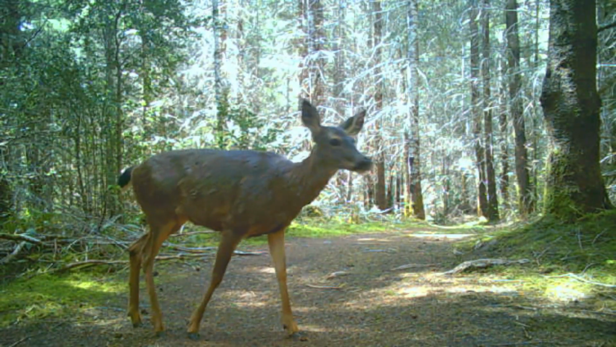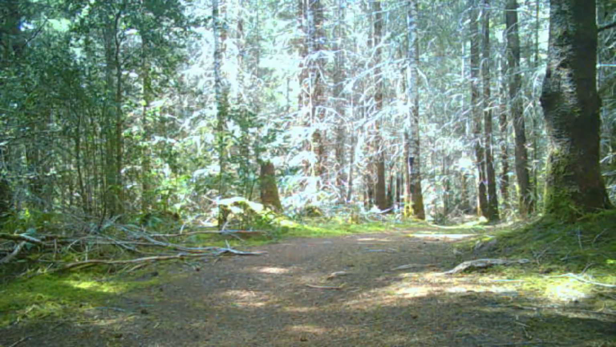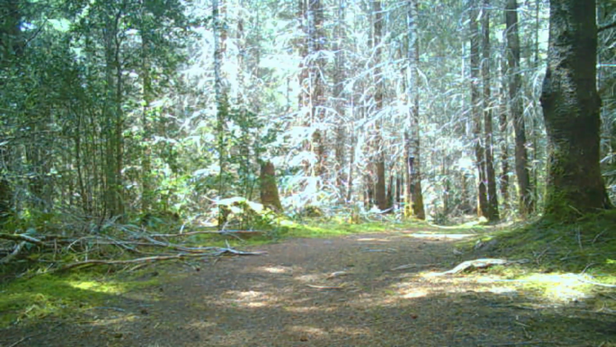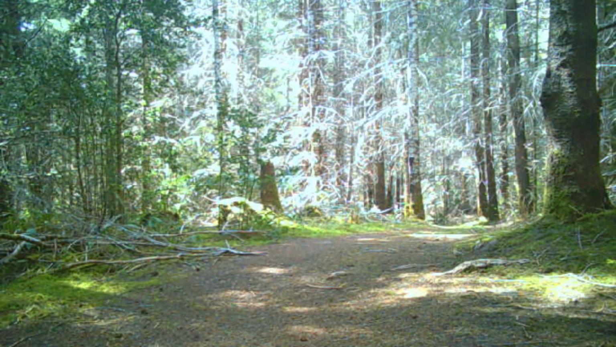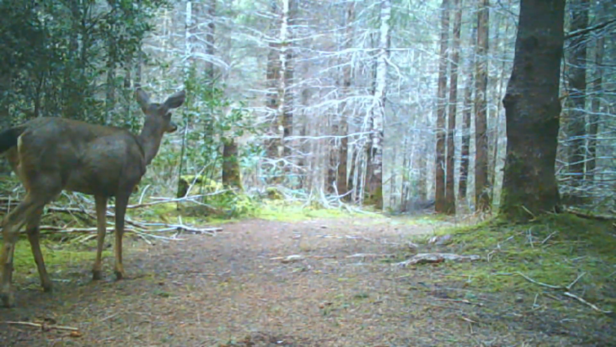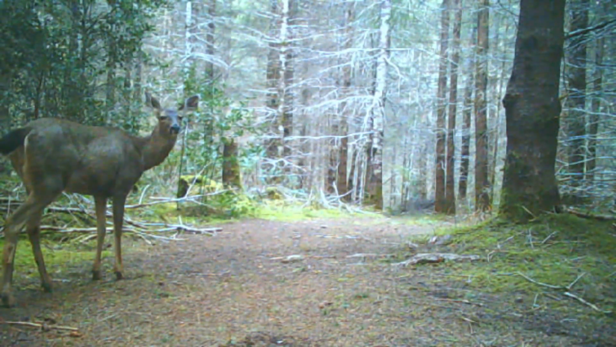Another curious deer checking out the camera. Looks a little skinny there. You better eat some more salad there, buddy. Looks like this one's walking down trail, or he looks like he's seeing or hearing something down there. He's checking it out. Radar ears in motion.